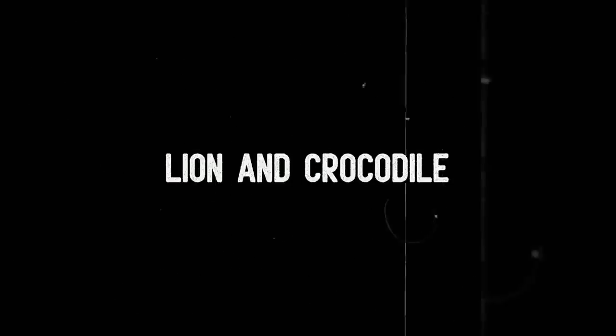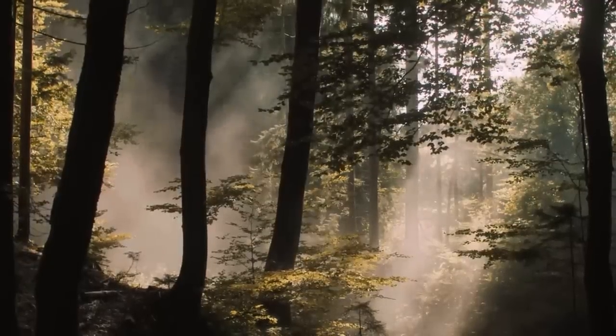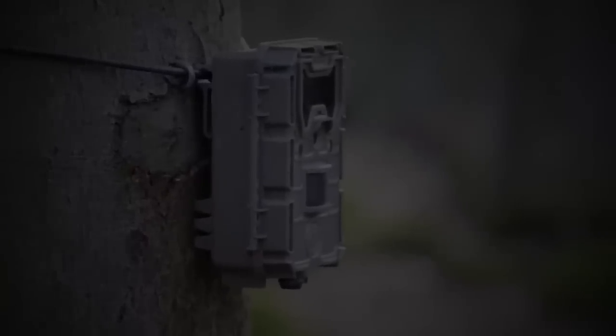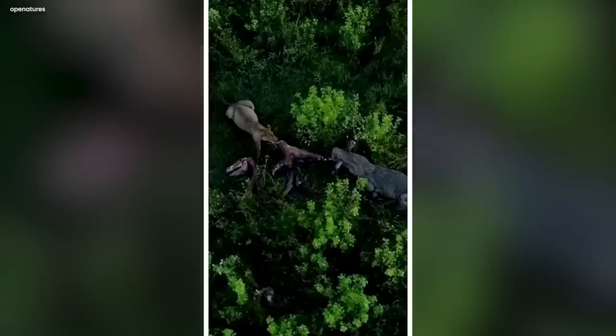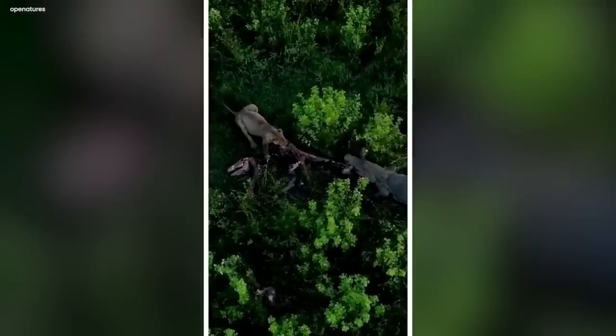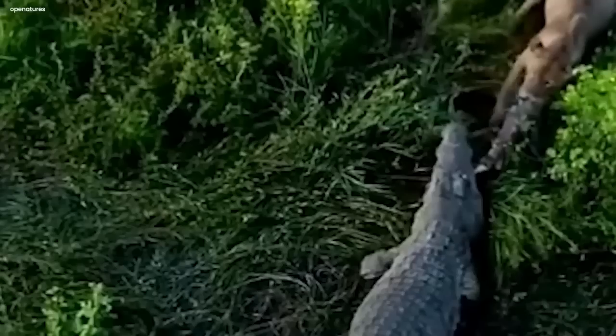Lion and crocodile. In a dark, hidden part of the forest, something secret and strange happened. A video camera recorded a spooky dance between two powerful animals, a lion and a crocodile. They were fighting over a piece of food. The shadows of these animals looked spooky against the green background.